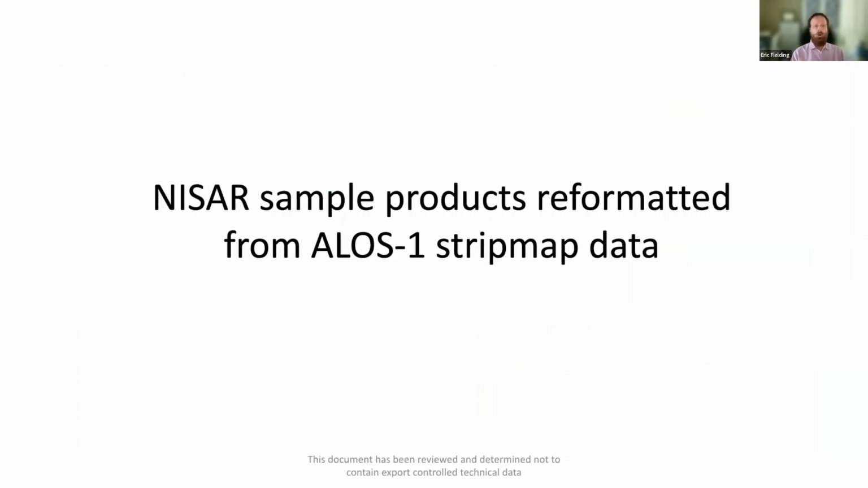What was just recently released earlier this month is the NISAR sample data products. These are made from the JAXA satellite called ALOS, or ALOS-1. It's the first ALOS satellite that was operated between early 2007 and 2011. That satellite collected data over a large part of the world.